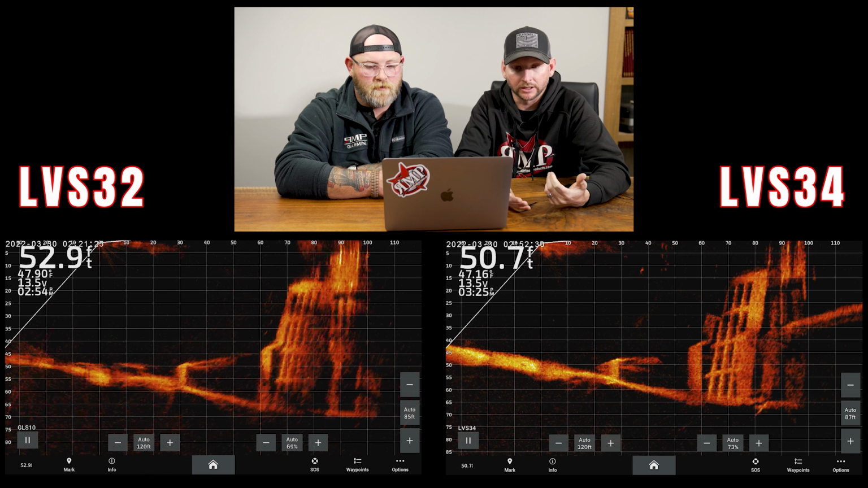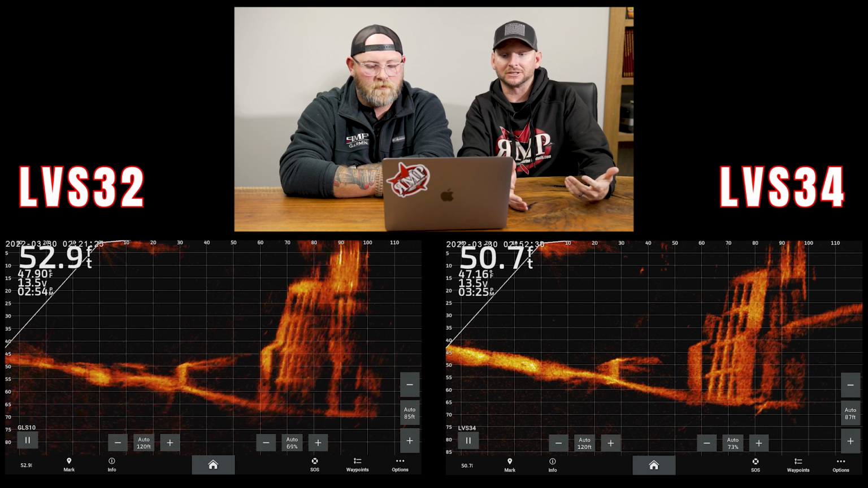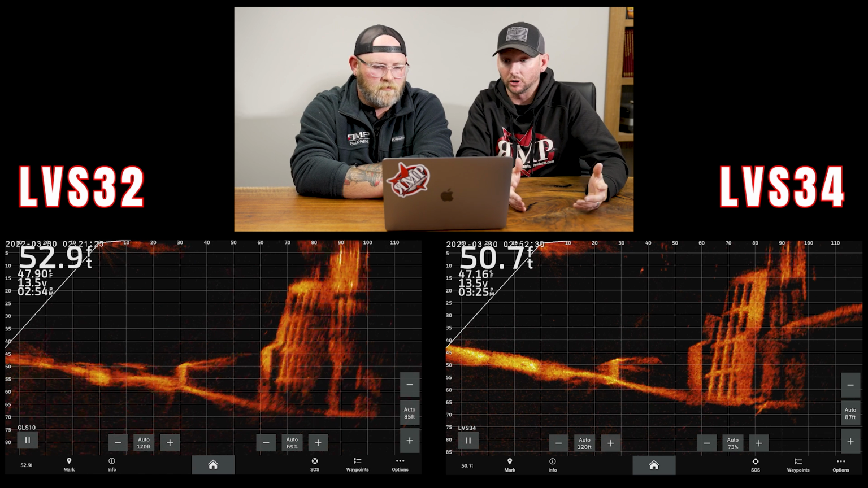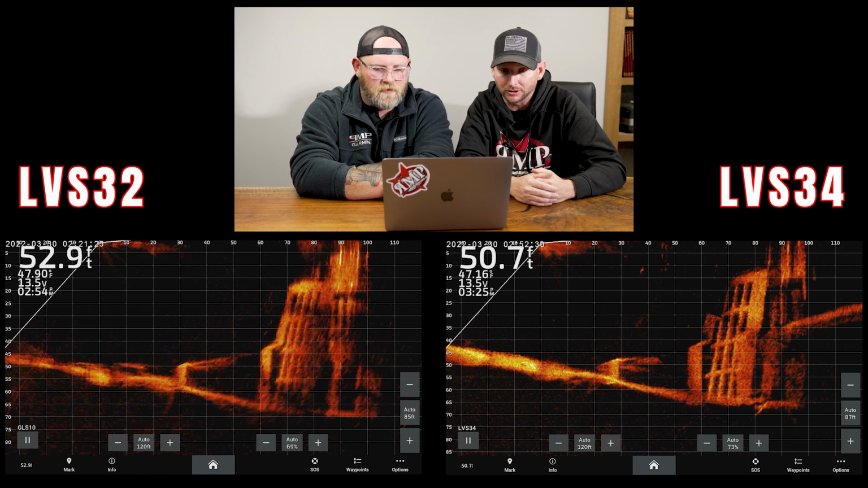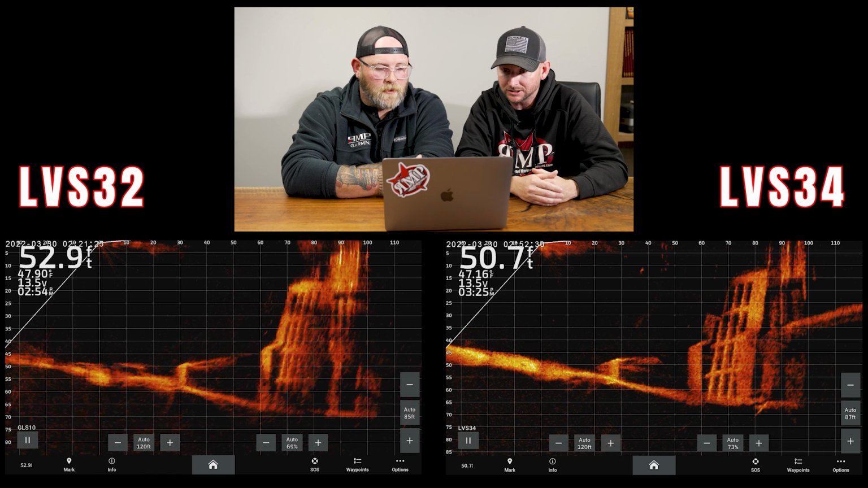You can definitely tell, again, each one's still good in its own right. I'm not going to necessarily say you shouldn't buy the 32 or you absolutely should buy the 34. You're going to see really good imaging on both, but it is more clear on the 34. You can actually see a tree hanging off the buoy lines that are in front of the spillway on the 34, but you're still seeing good fish and bait fish in front of the grid on the 32.